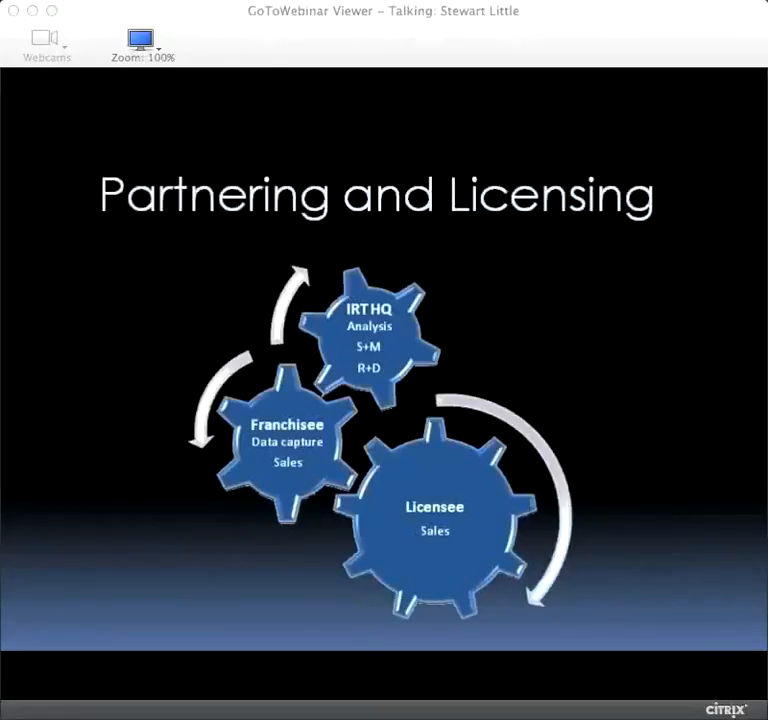Very quickly, our business model is based on licenses. So we have a few companies who will promote infrared surveys and feed our franchisees with projects. Our franchisees send every image they've got to Dundee, to our head office, where we write reports. So it's a very, very fast turnaround.